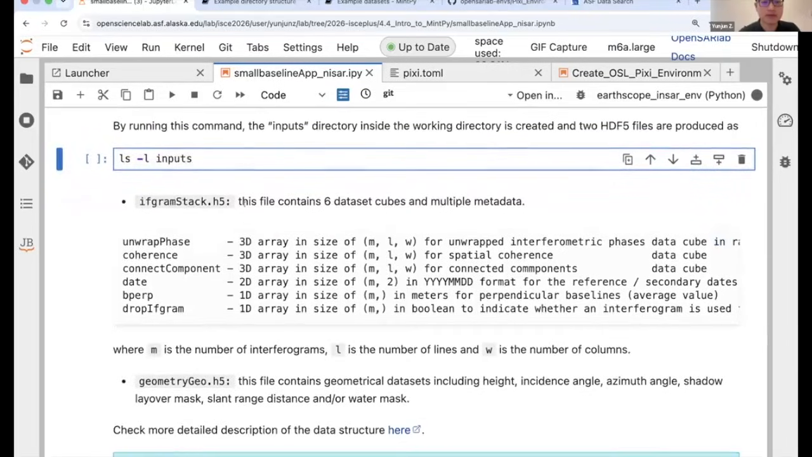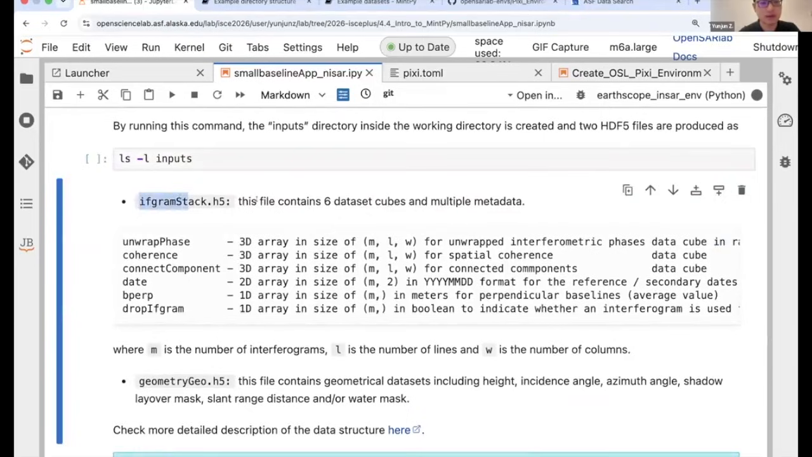Within the H5 file, especially the ifgramStack file, it's an H5 file including many metadata and 6 dataset cubes. As explained here, the most important one is the unwrapped phase, a 3D array in the size of the number of interferograms, the length and width. You have the same thing for the spatial coherence and the connected components.